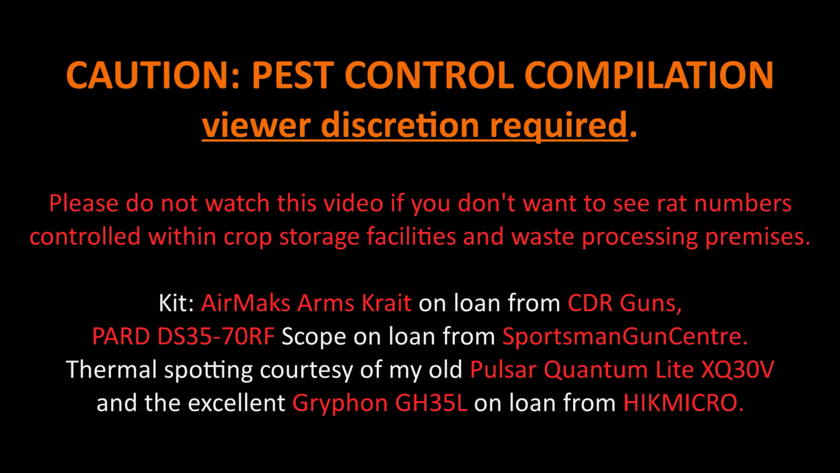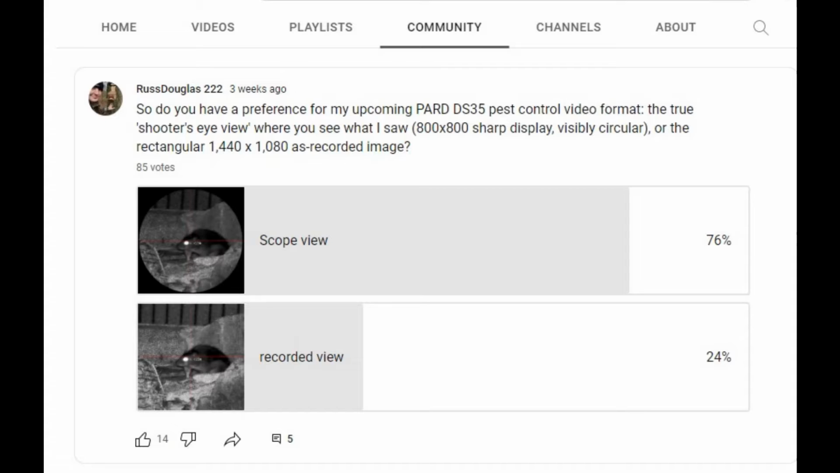The scope throughout here is the brand new PARD DS35-70RF, and combination of two different thermal spotters in use. And the air rifle is the excellent Air Max Arms Krait, which I just wish I could afford to buy without returning it. Enjoy.